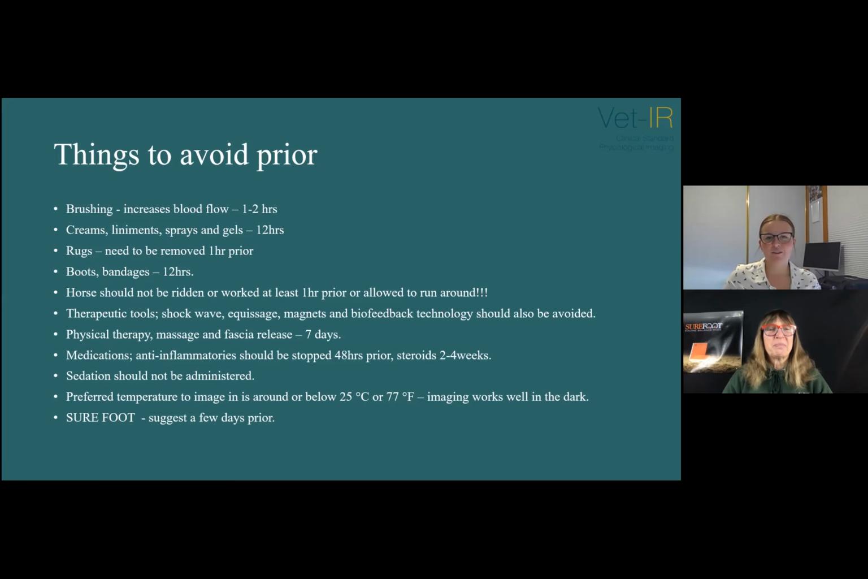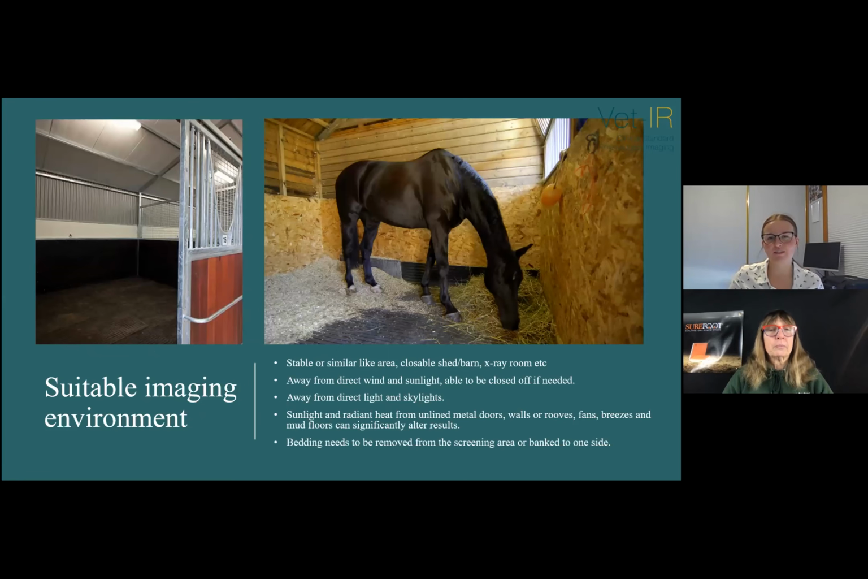And then we have our suitable imaging environment. So we do require a closed stable or an area such as a shed or barn, which needs to be lined to limit environmental factors. So the sun, the winds, the rain. As we are measuring the skin surface temperature, these factors are definitely going to alter the results.